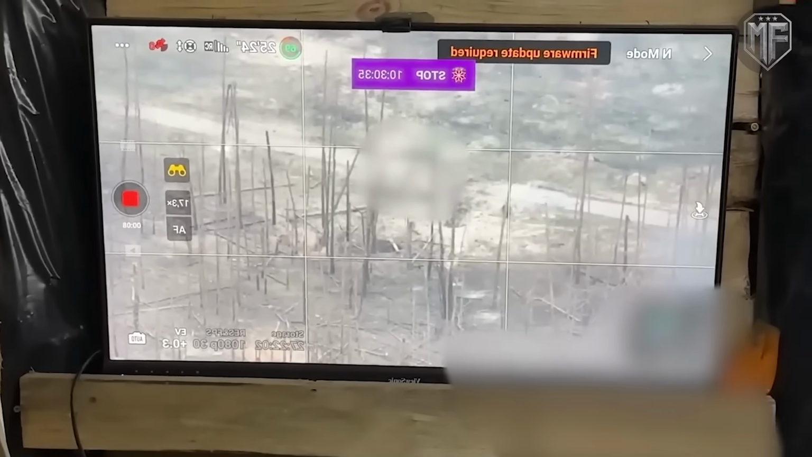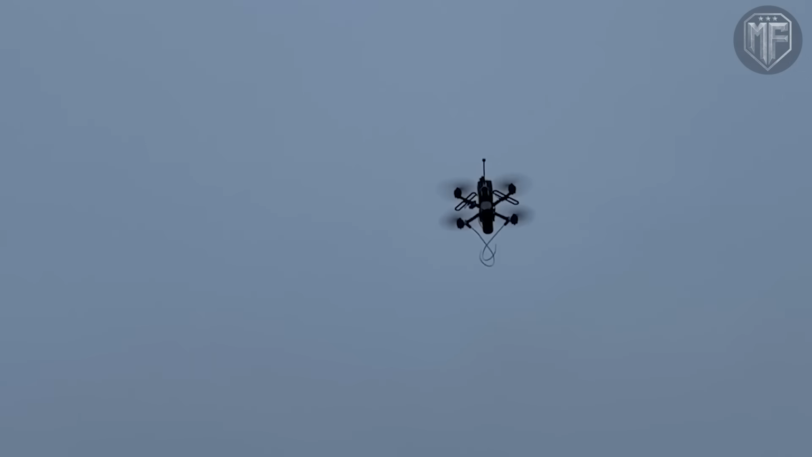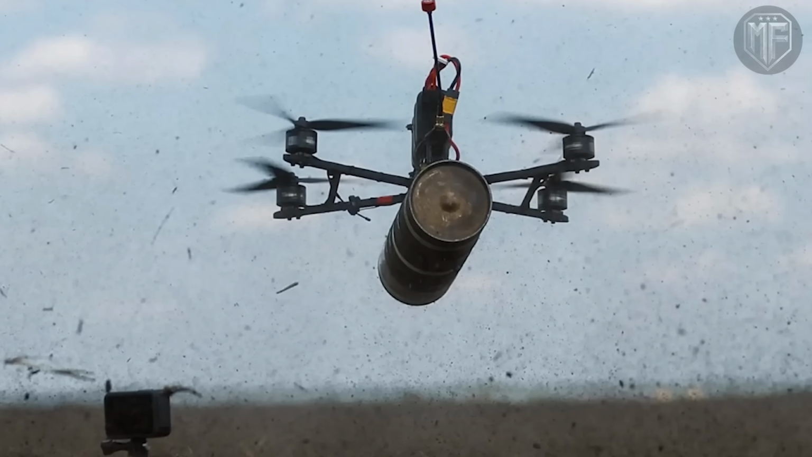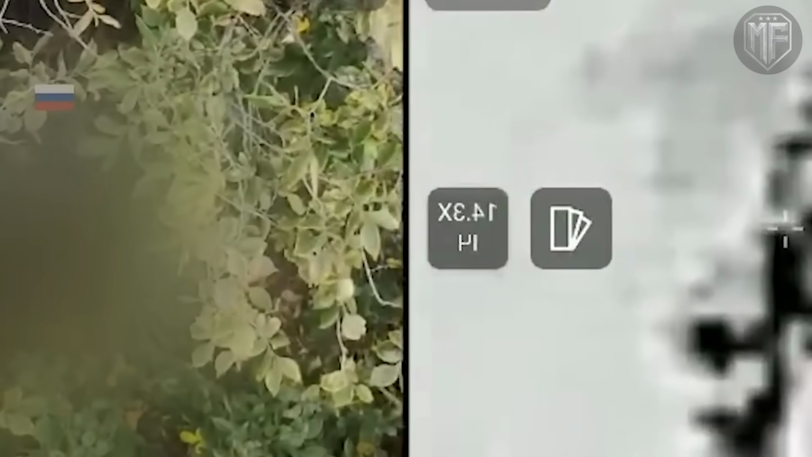Traditional infantry training teaches movement between cover, control of noise, and use of terrain to reduce visibility. Yet all of these skills assume an observer limited by line of sight. FPV drones remove that limit by holding position above the battlefield, where time works in favor of the operator rather than the target. As seconds passed, minor details became markers.